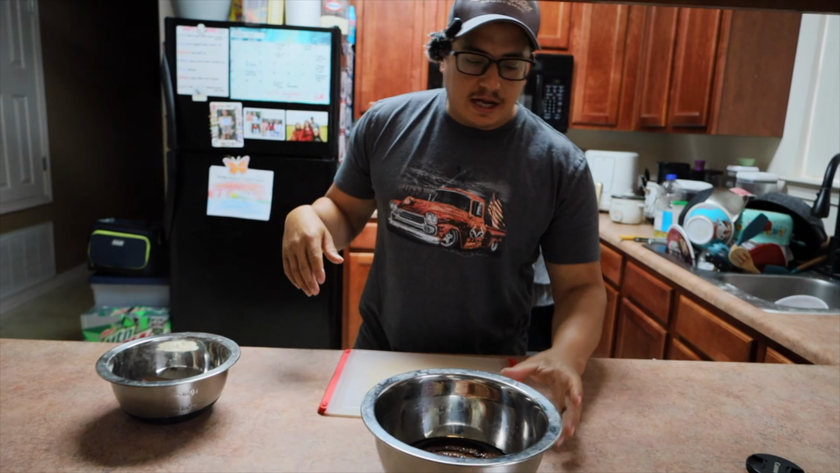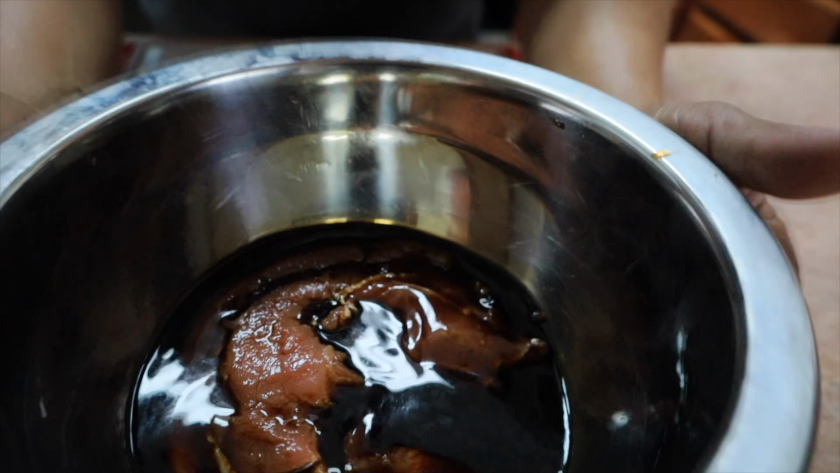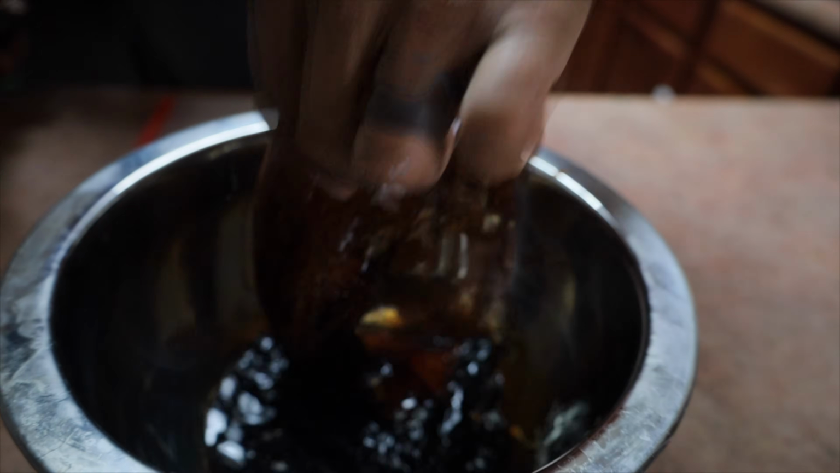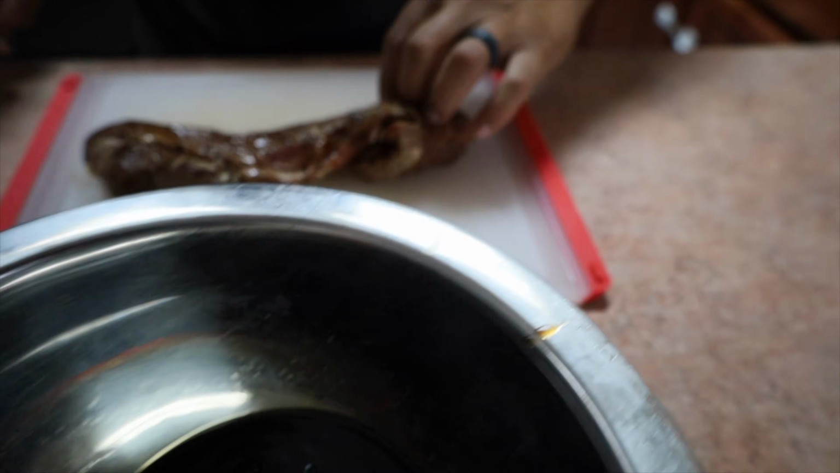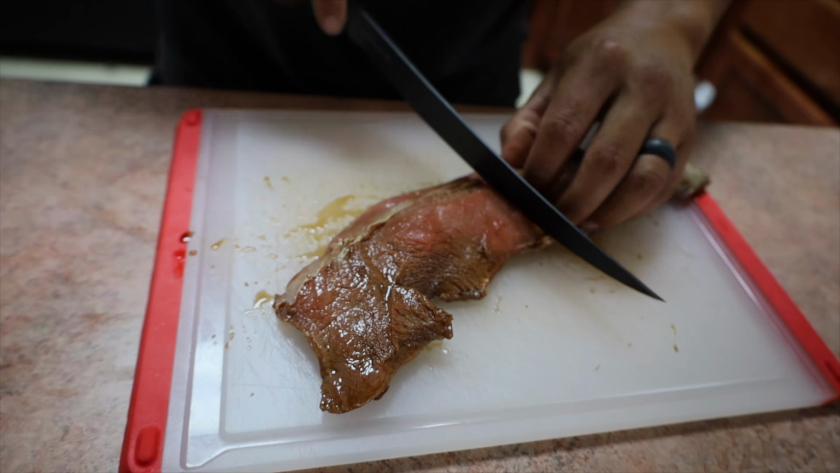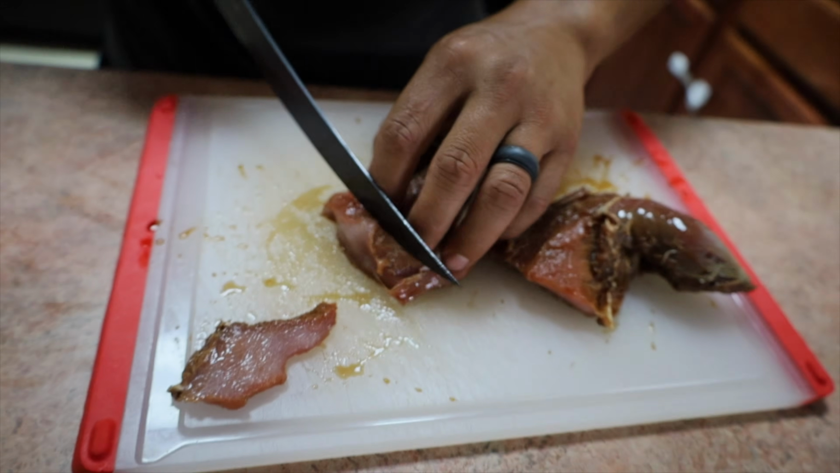All right, guys, we're back in the kitchen. Just got back from the gym, and I have this pork from the wild hog me and Nate shot, soaking in some Smores all night. We're gonna cut them up thin and fry some up just to eat, because fried backstrap from a pig is good. I already cut all the silver skin off, most of it at least. There might be some left, and we're gonna cut it into thin pieces, gonna cut it in half. Thin pieces just like this.